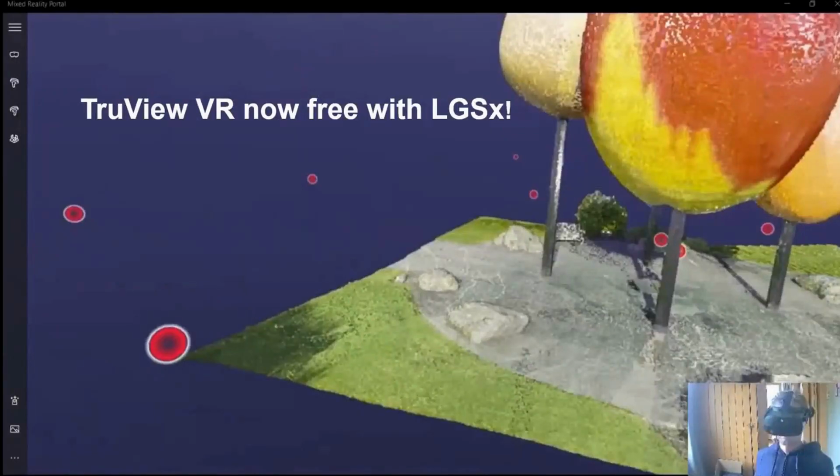Another benefit to upgrading and getting that LGSx format is that you can get TrueView VR for free with LGSx. So for those of you that have those VR headsets that you got when you were very excited to get into it and then left them in a cupboard and they started getting dusty, now is the time to dust them off and give this TrueView VR a proper go.